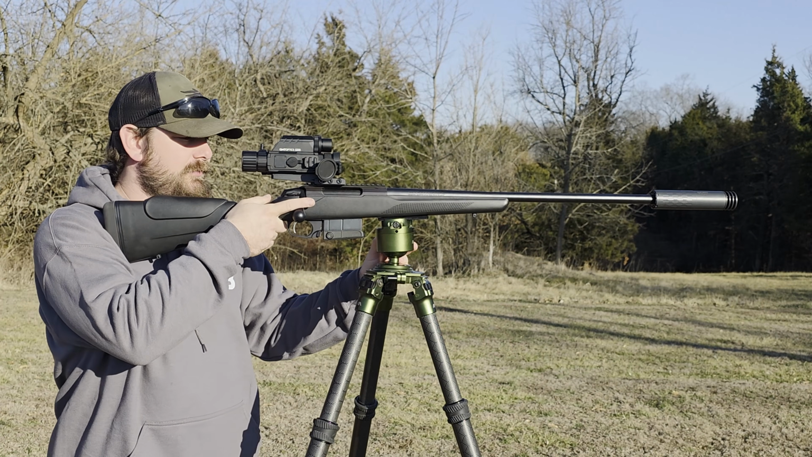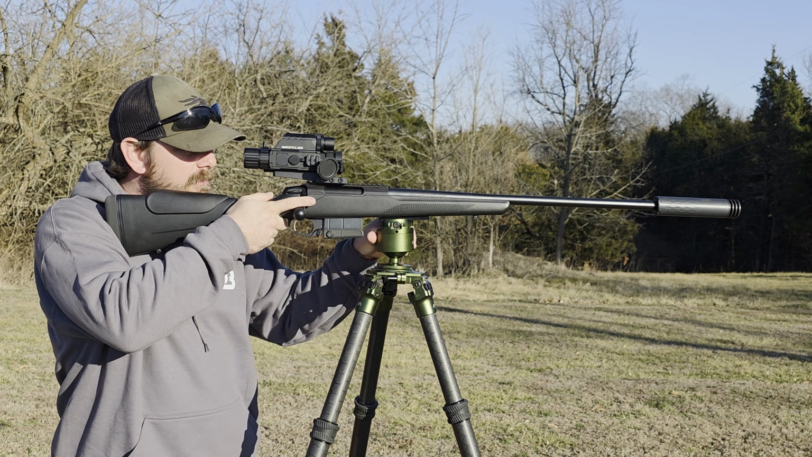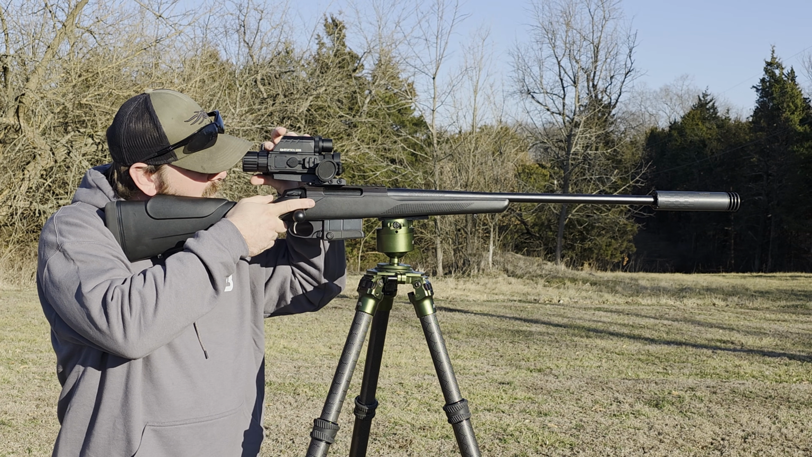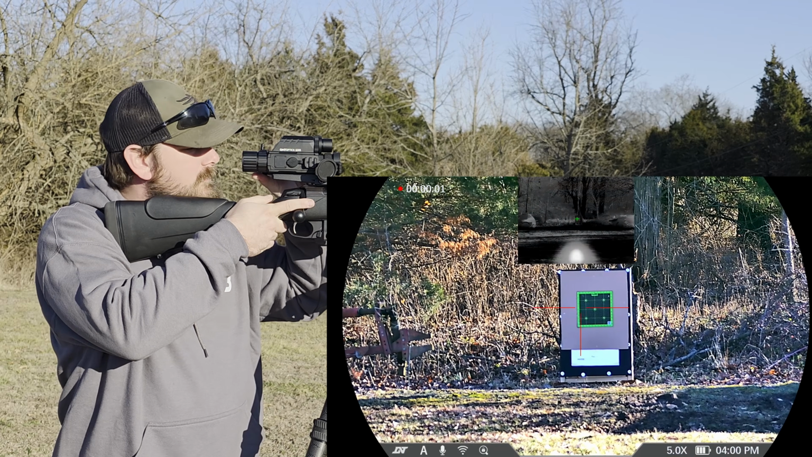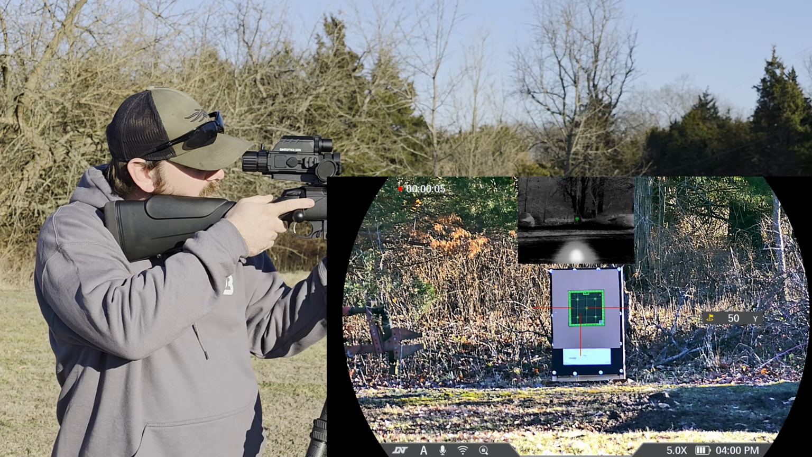All right, guys, we're going to sight in the DNT ThermNight 635R at 50 yards here. Get this range. Yards.